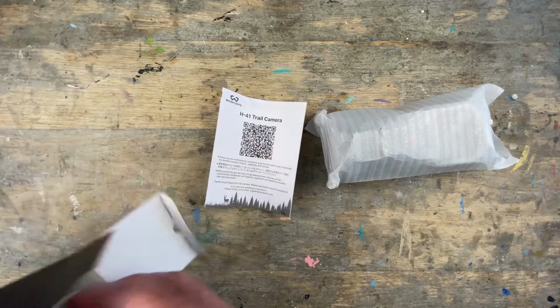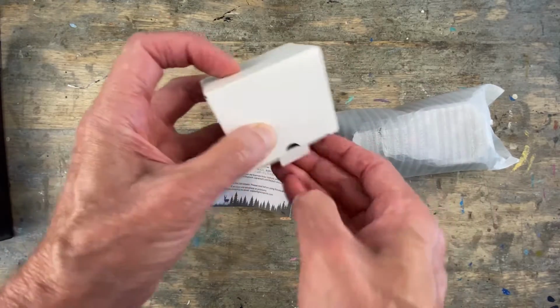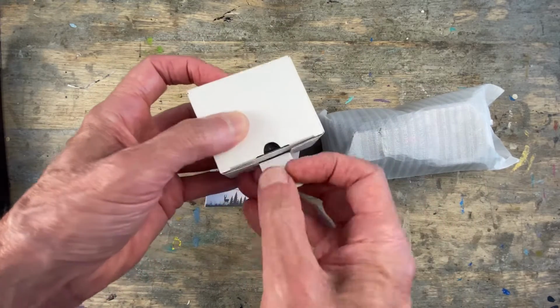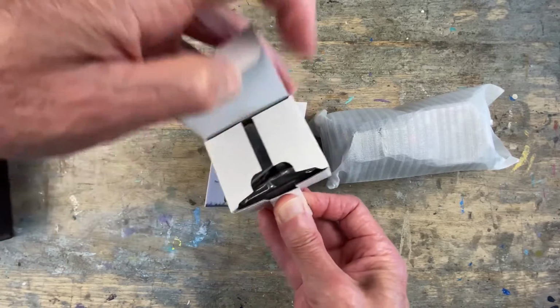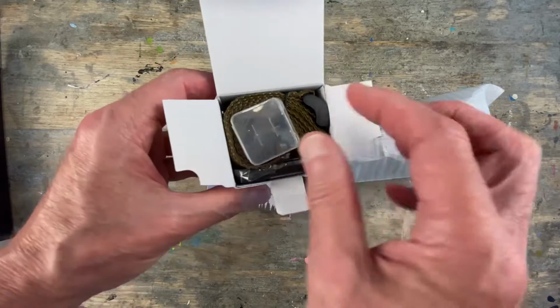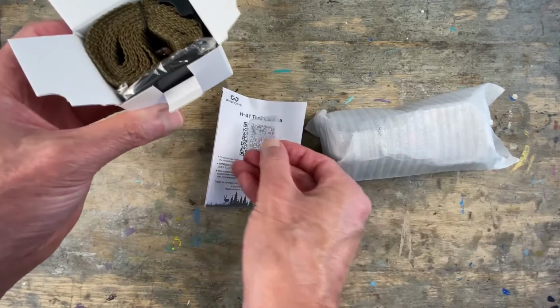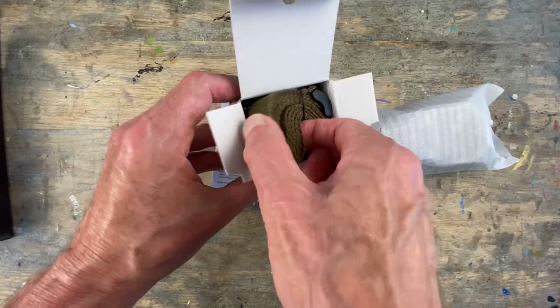User's guide. We got another little box down here. So we have an empty card case, so I'm guessing that there's a card inside the camera.